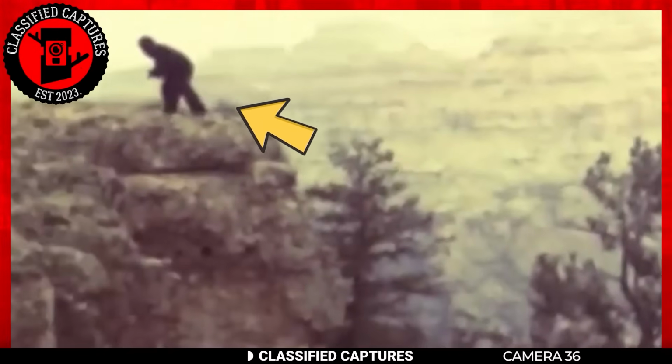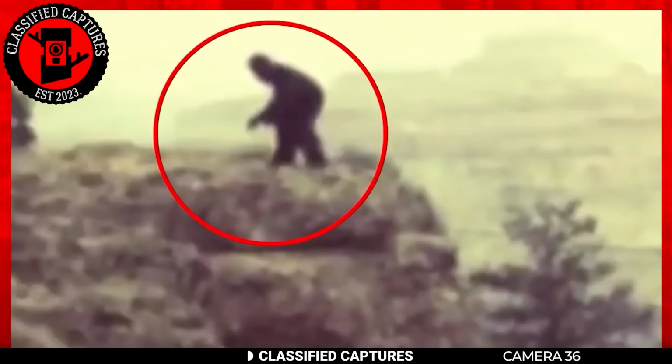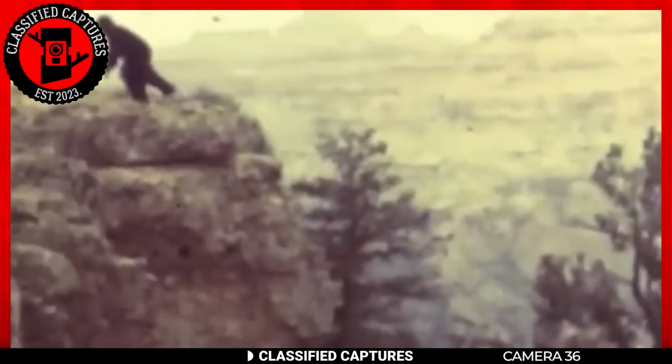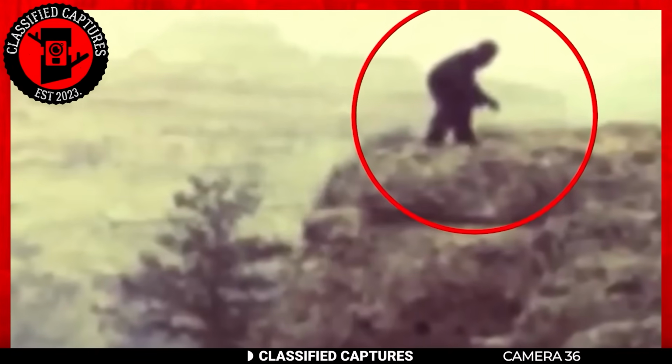While driving through the woods, a man had an intriguing encounter when he spotted a peculiar creature walking on a nearby mountain. At first glance, one might mistake it for a human wearing a dark robe, but upon closer inspection, it becomes evident that this being, while humanoid in shape, is not human.